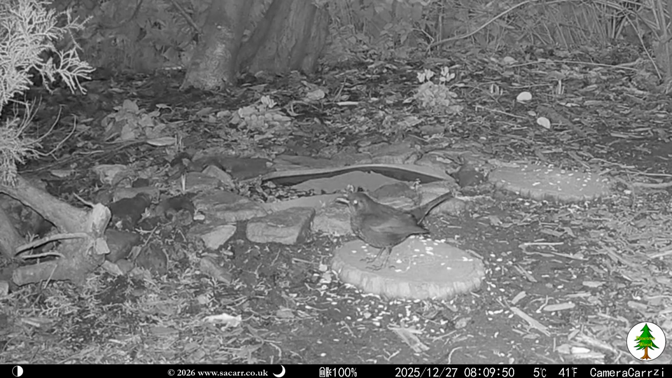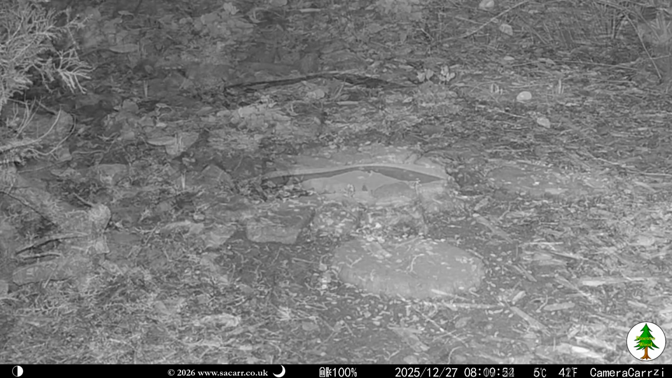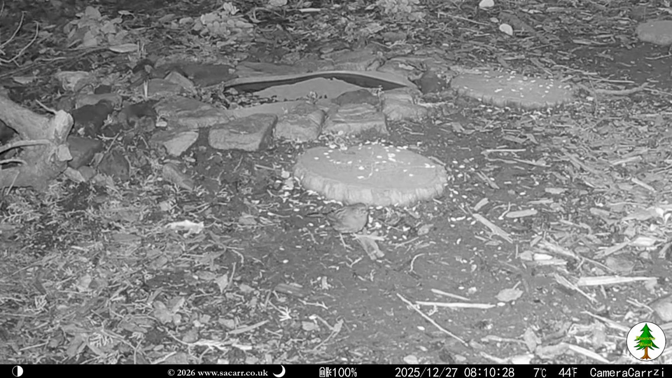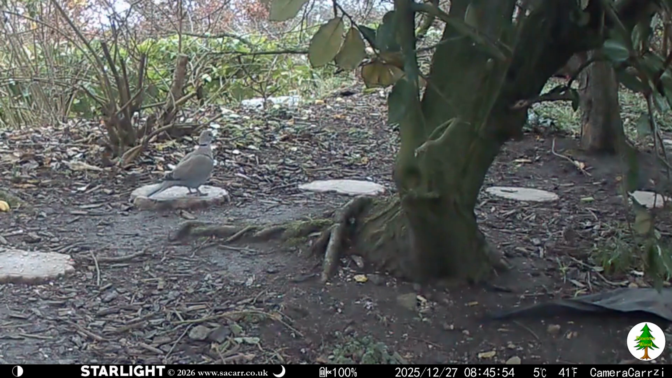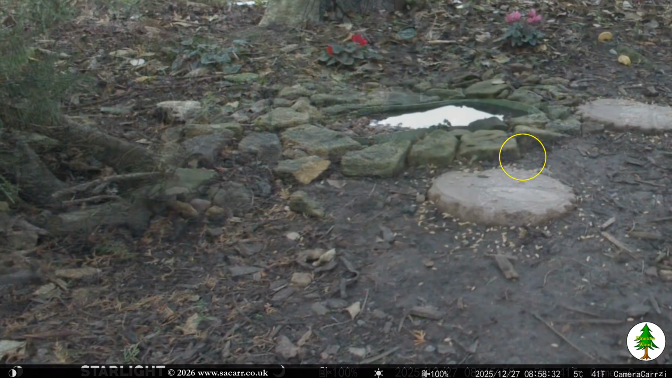The female blackbird was back by the pond at 8:10, quickly dashing under the juniper. A dunnock was next, around 30 seconds later, eating the seed around the stepping stones. By 8:45, the camera was in colour starlight mode. The yellow circle shows the location of what might be the mouse hideout.